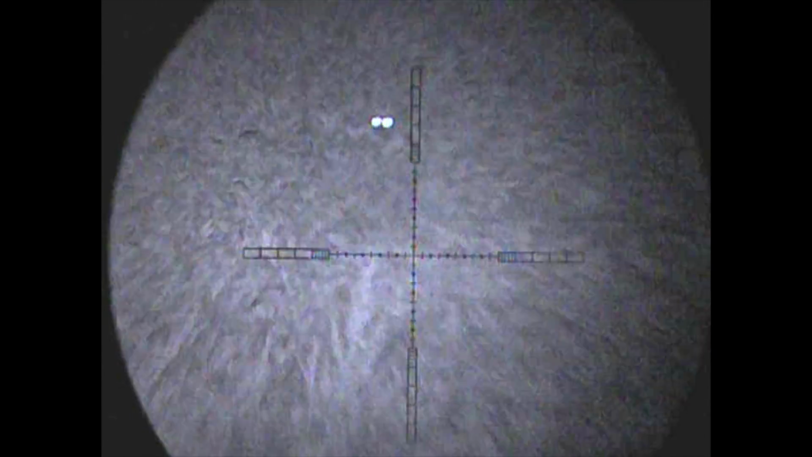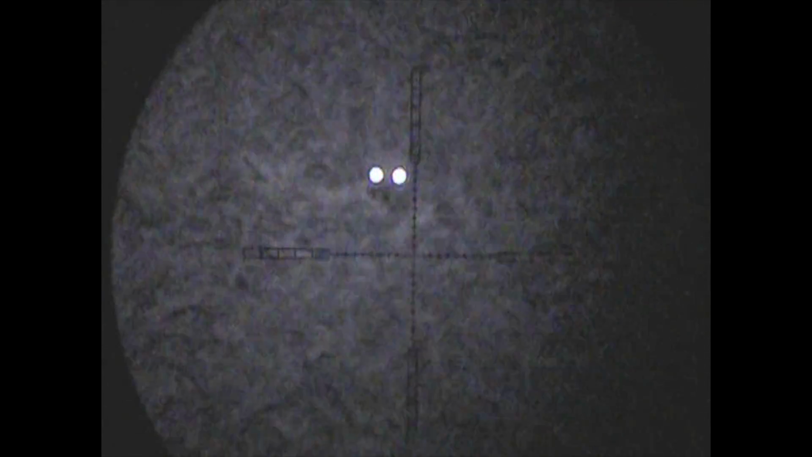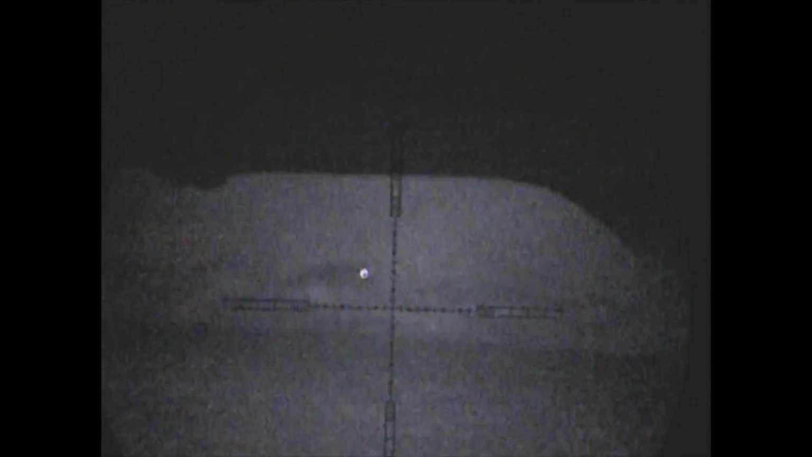I'd pretty much given up, but before I got in the truck I flicked the lamp over and lit up this set of eyes, probably no more than 80 yards away, just looking straight at me. So I got ready with the rifle and, well, I don't know, you tell me, it sounded like a miss. They have now sprayed this field of taties, so we're going to have to wait, then go back there and see if there is any sign of a fox, but it didn't sound that great.